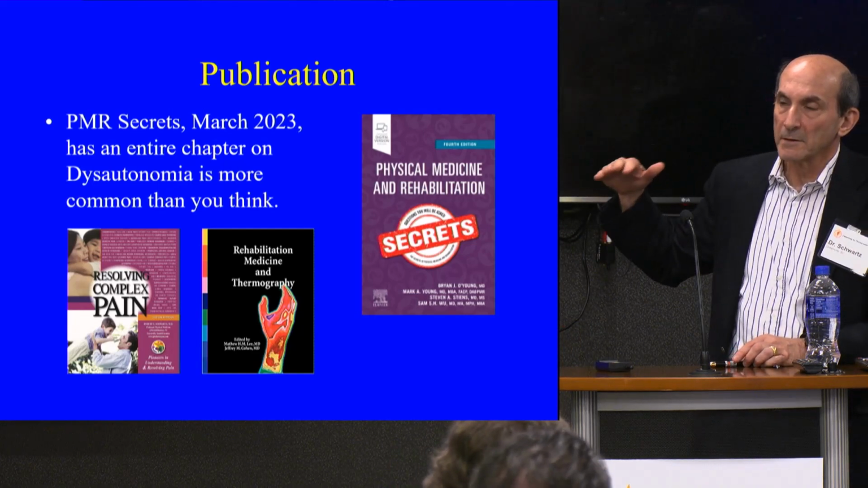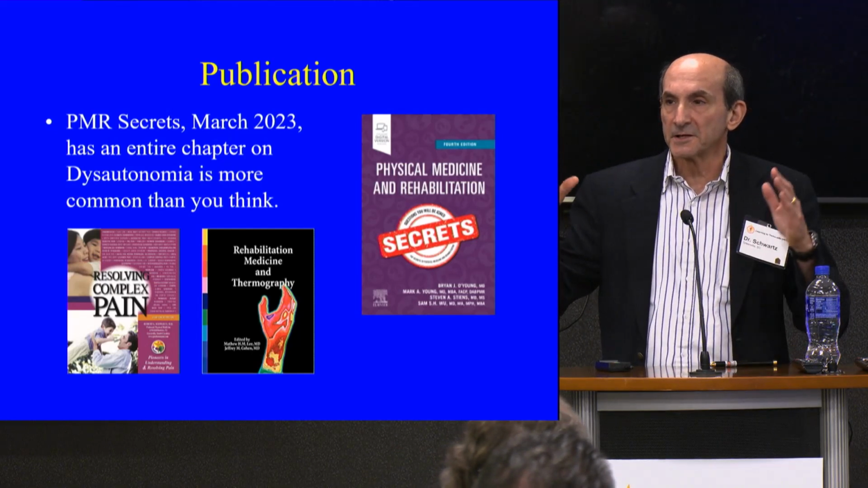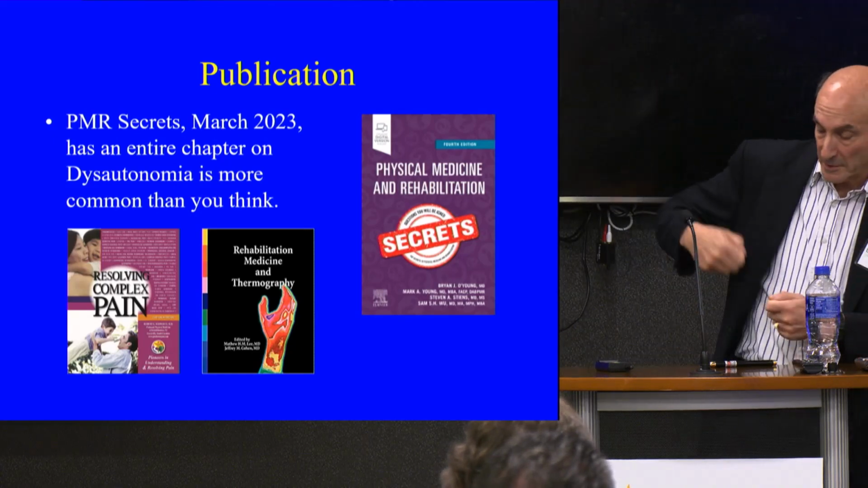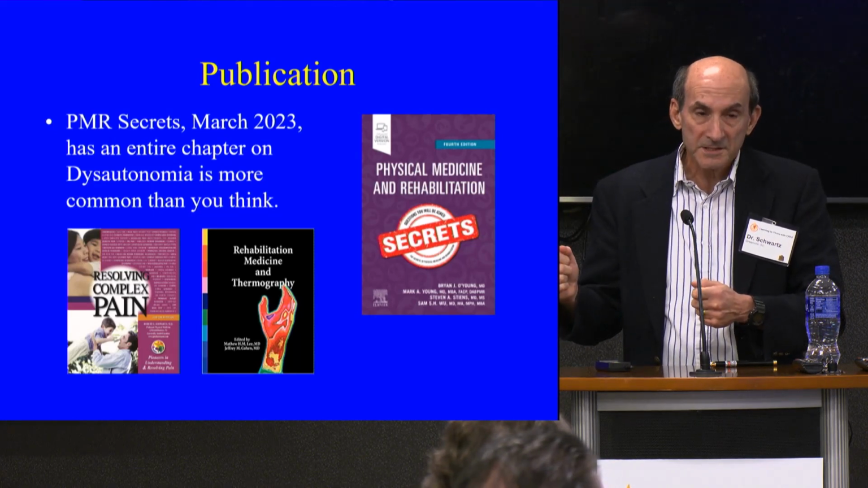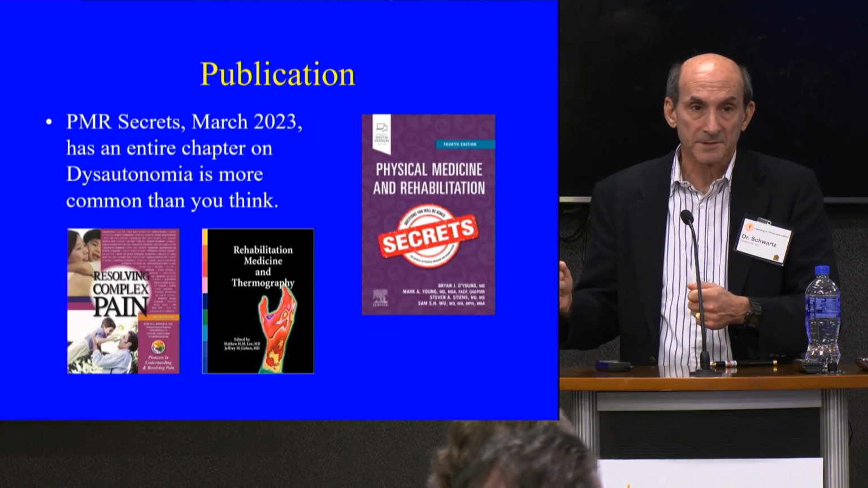Elsevier is a well-known medical publisher, and they have secrets for each of their medical specialty societies that the residents hold in their pockets and study from for their board exams, which means that if you're going to publish in this book, all the residency board reviewers have to approve it because it's going to be on their board exams, right?